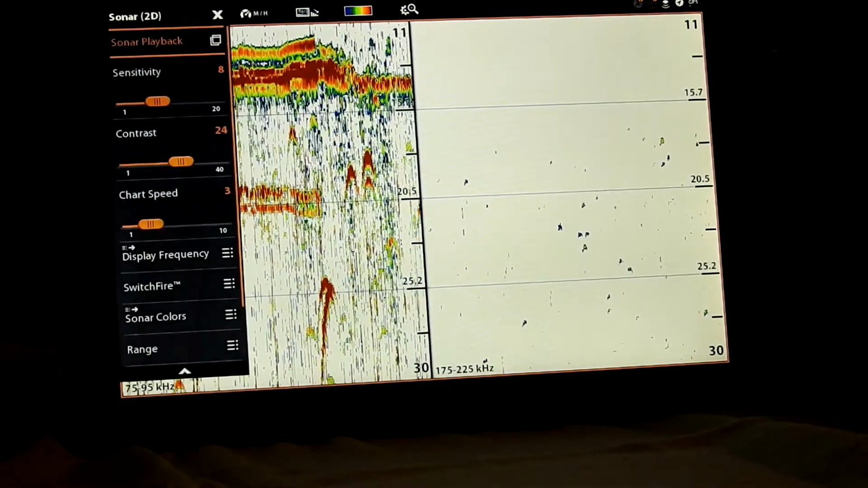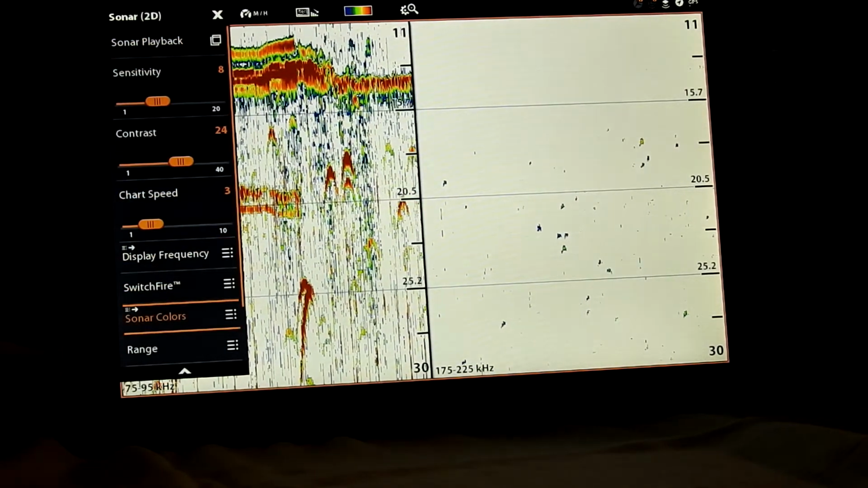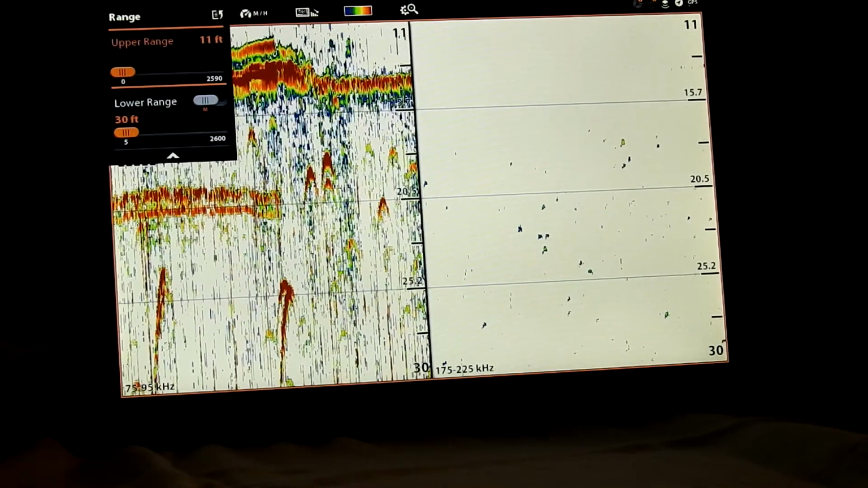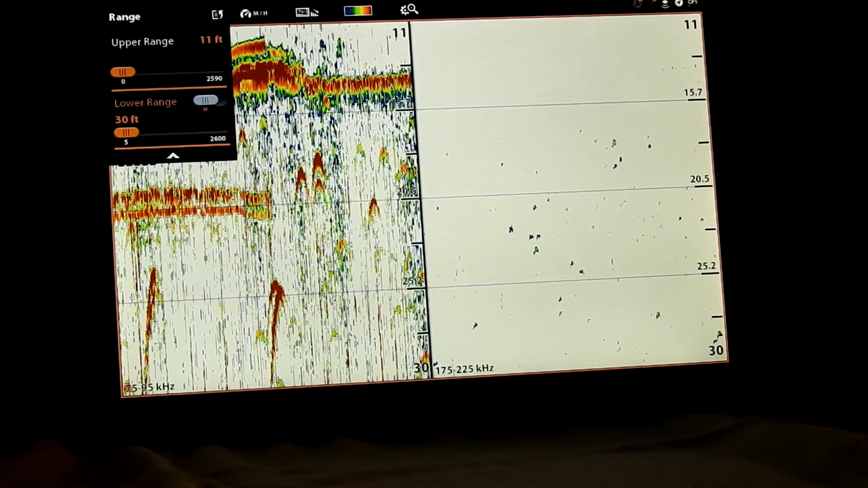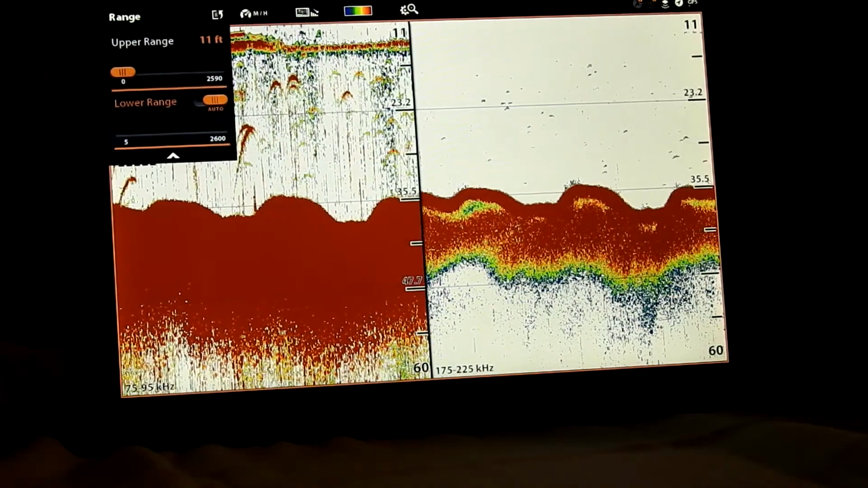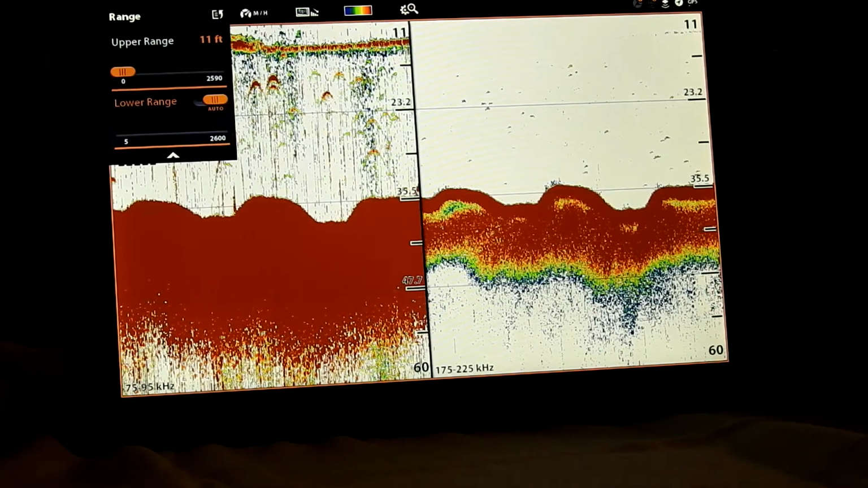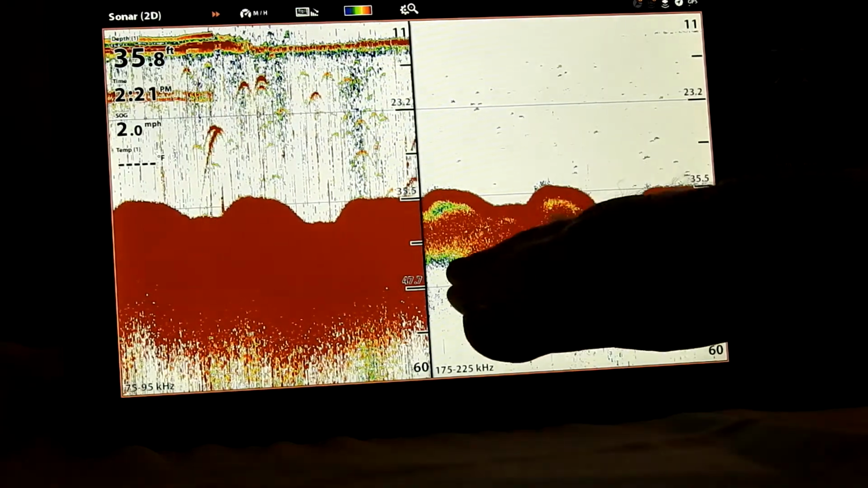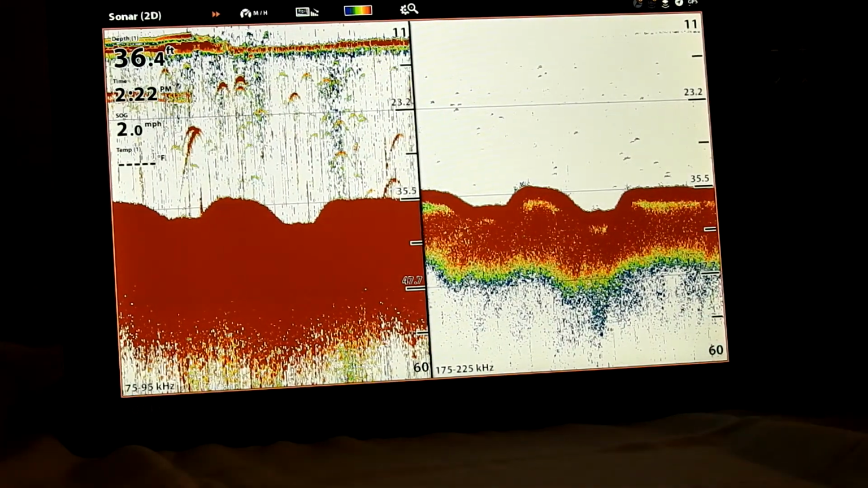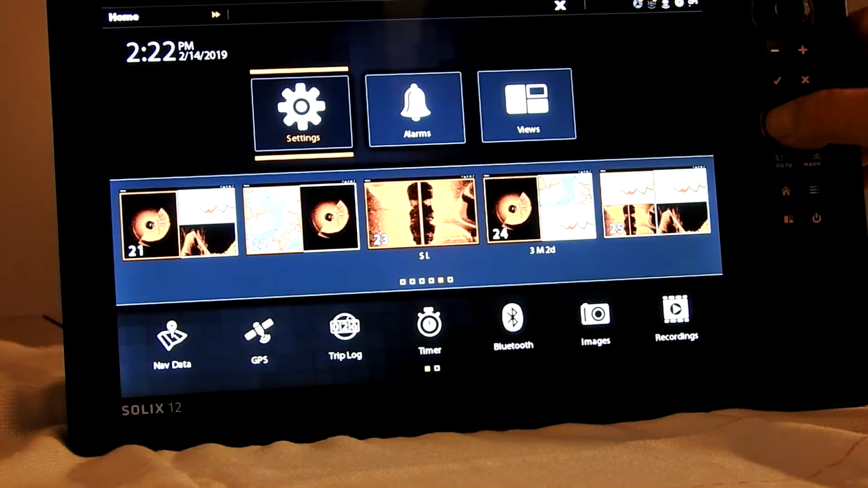We'll just get back out of that and go down to range again, and then we'll turn auto back on. See, we're seeing the bottom now, but I still got it cut off at 11. We'll come to a 360 screen.